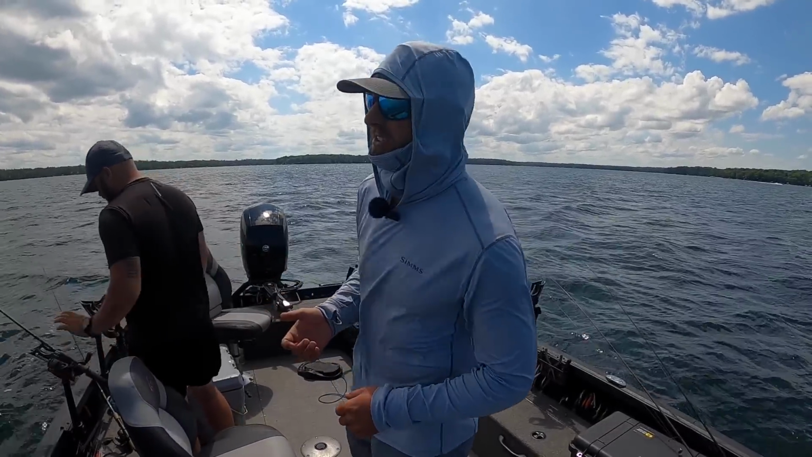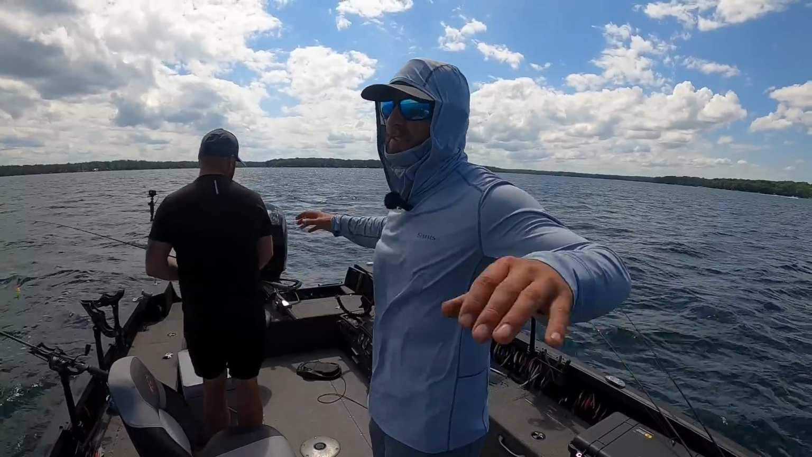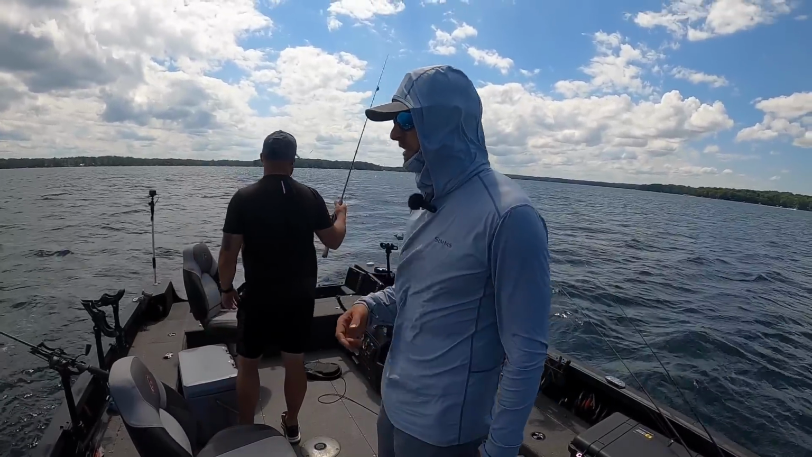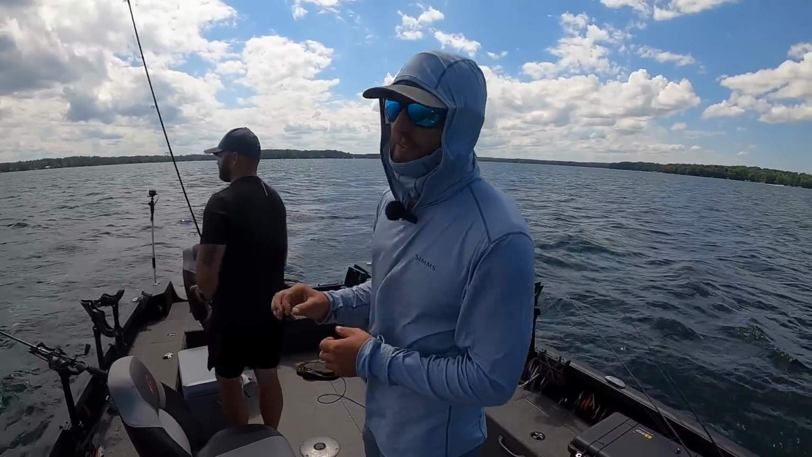And it really increases our efficiency in a situation where, is there a lot of fish on this spot? Yes. Are they very spread out? Yes. Do they obviously want to bite a slip bobber? Yes. So we're needing to put these baits right on top of fish when we see them.